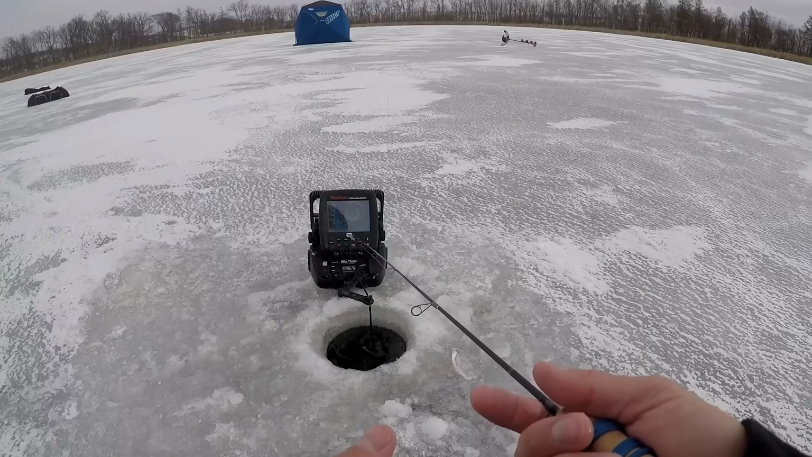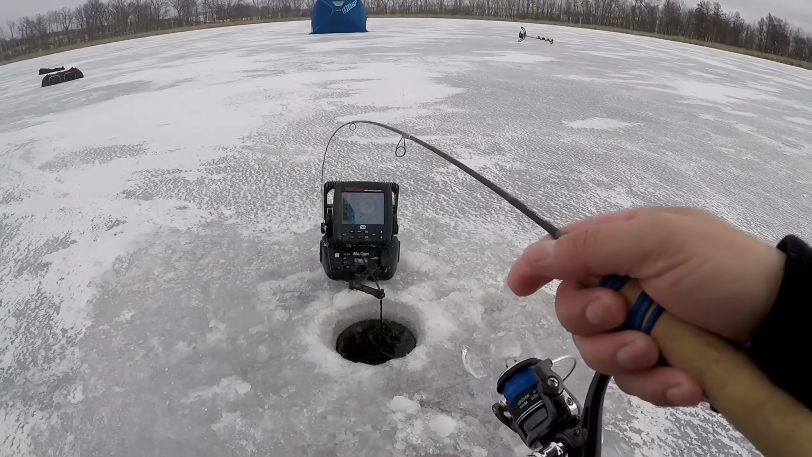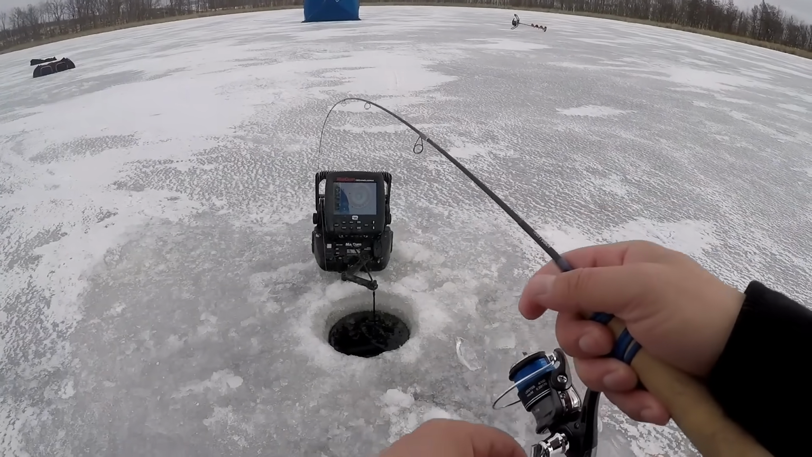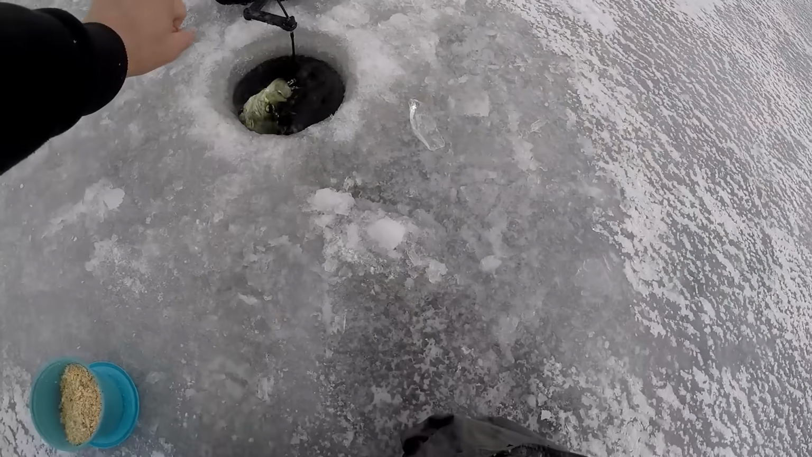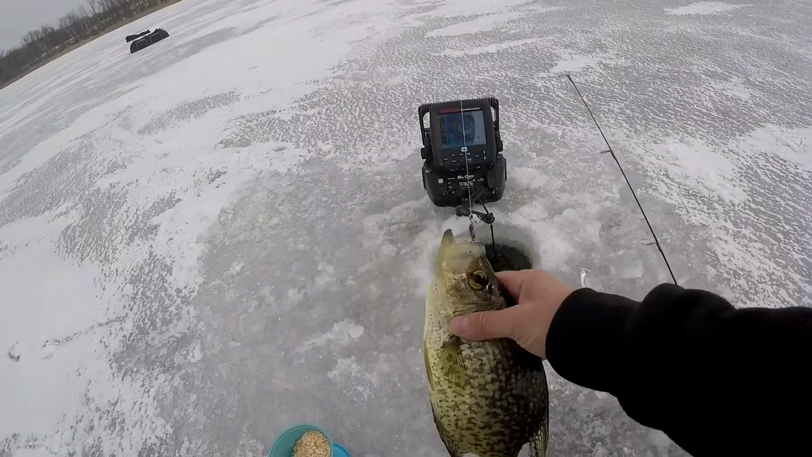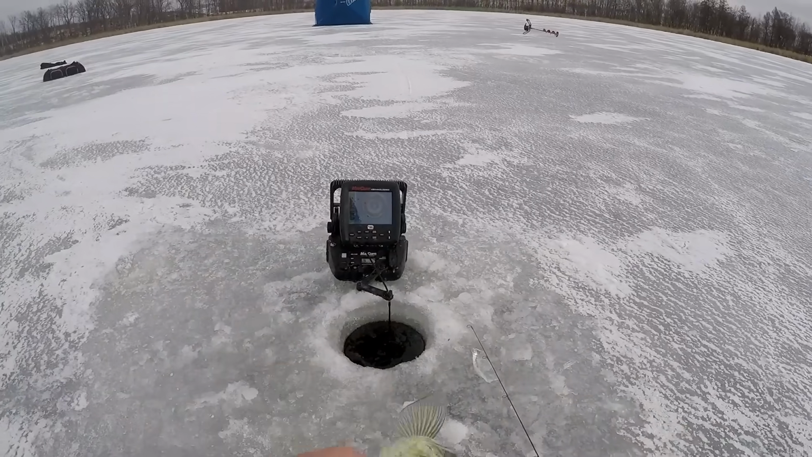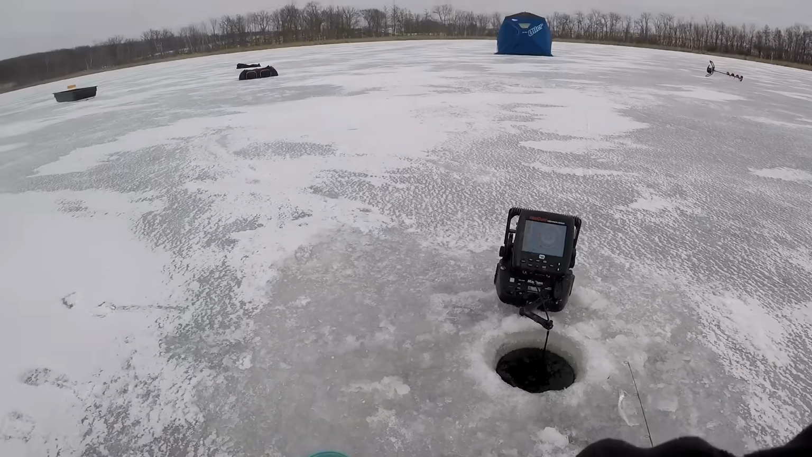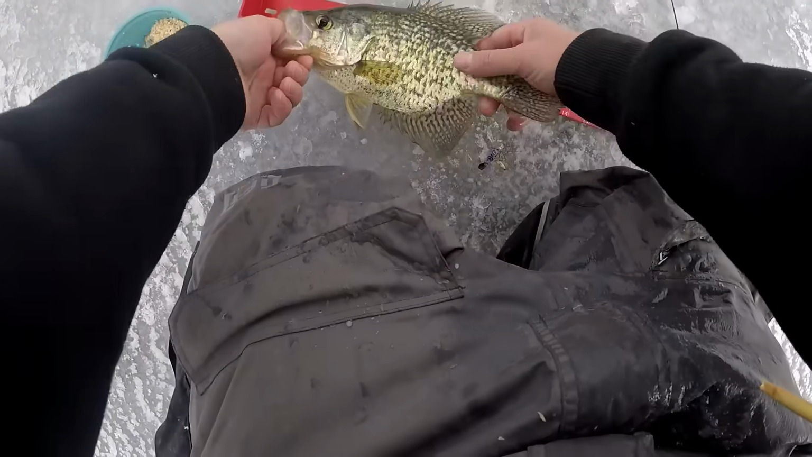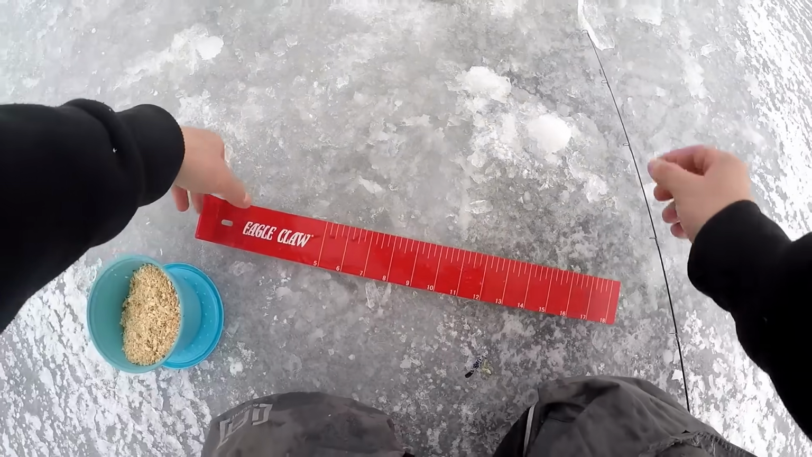Come on. There we go. This feels nicer. Oh yeah. Well, there's a nice crappie. There's a nice crappie, you guys. Wow. That's probably a 12-incher, 12-plus incher. Use that toothpick and get that out of there. It's got to be close to 12 anyway. Yep. It's a nose hair off 12 inches, so I'm going to call it 12.